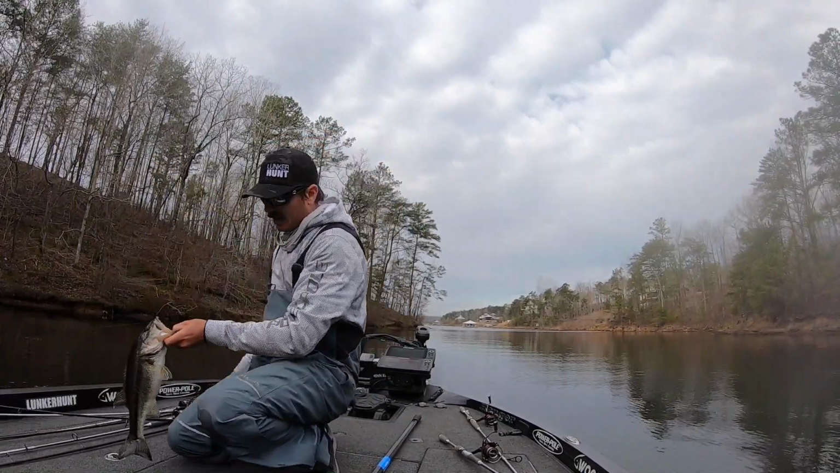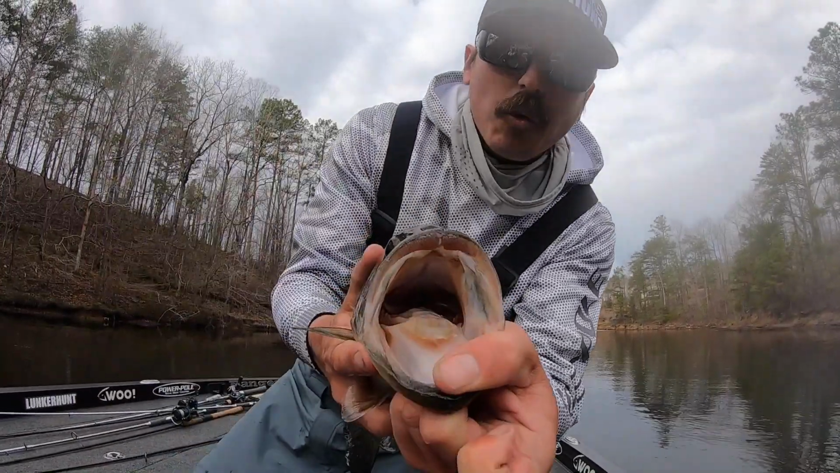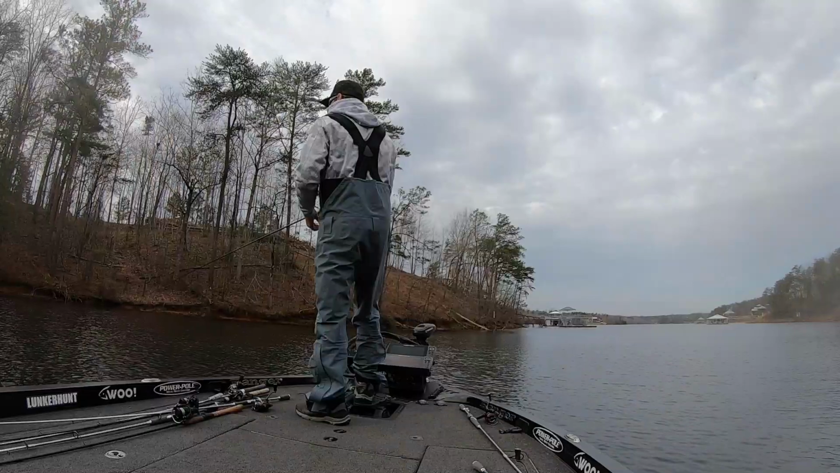Oh my god. There's about 4 little threadfin shad in there.